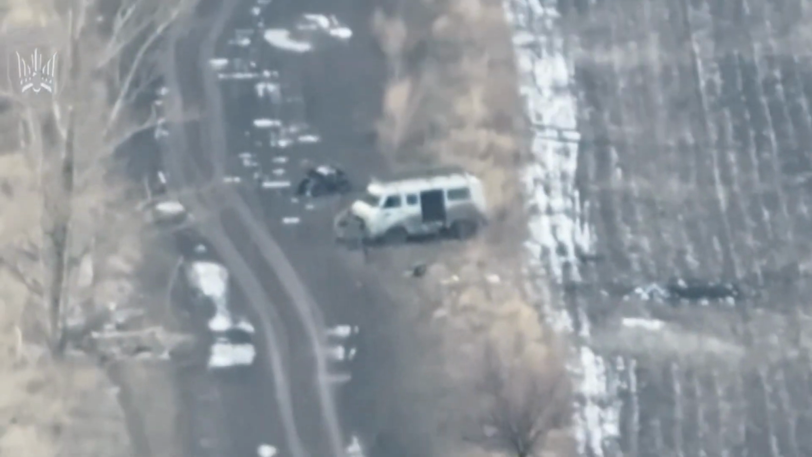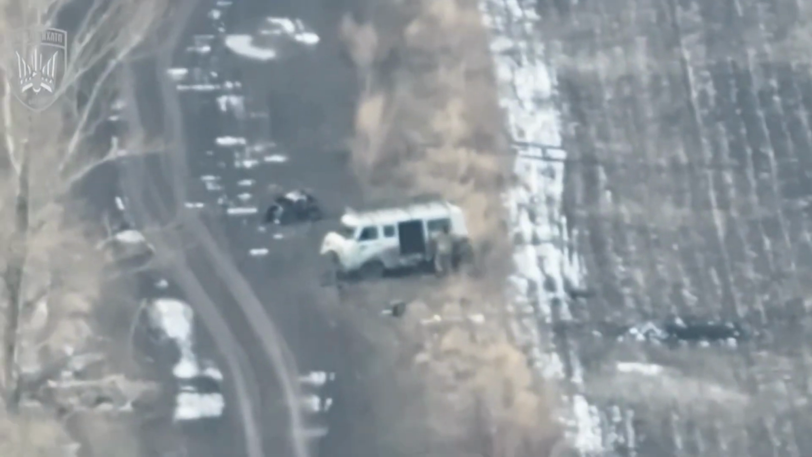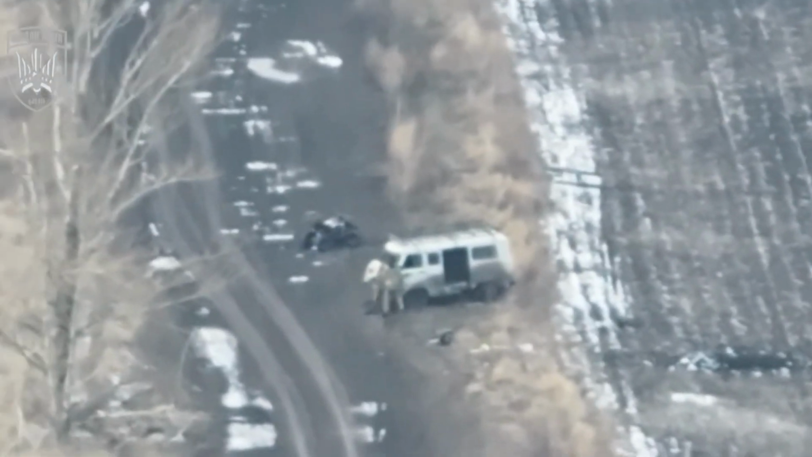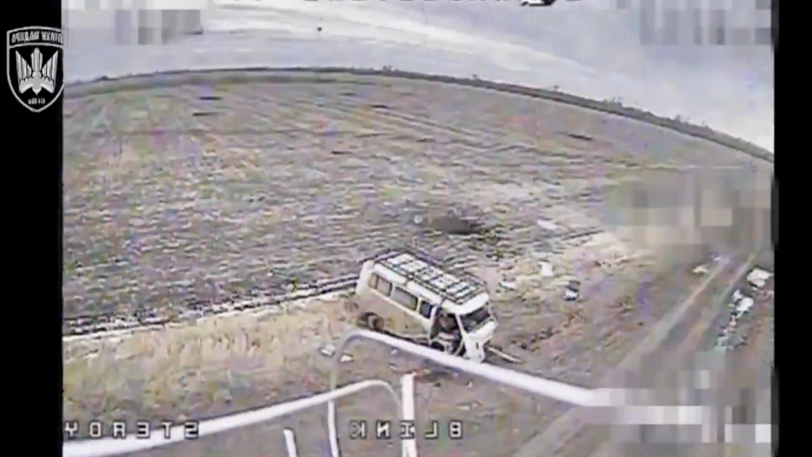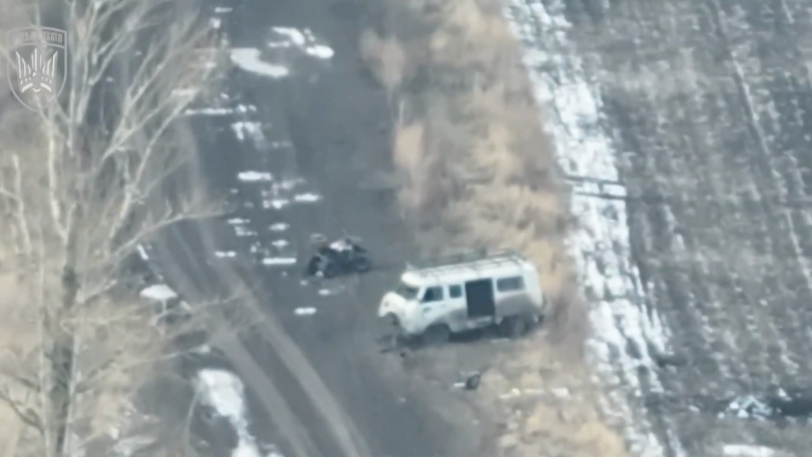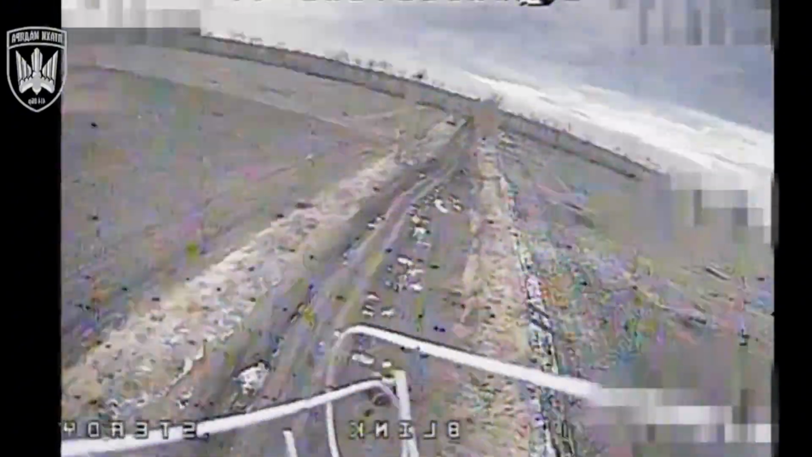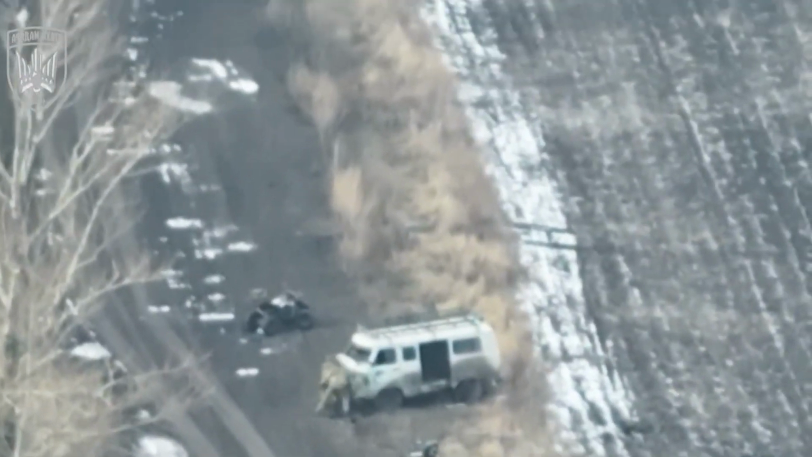Startled by the approaching aircraft, the two soldiers scramble toward a damaged civilian car nearby, using the wreck as temporary cover. As the drone continues to circle closer, they move anxiously around the vehicle, attempting to keep it between themselves and the aircraft. From above, the drone maintains steady tracking and follows their movements closely.